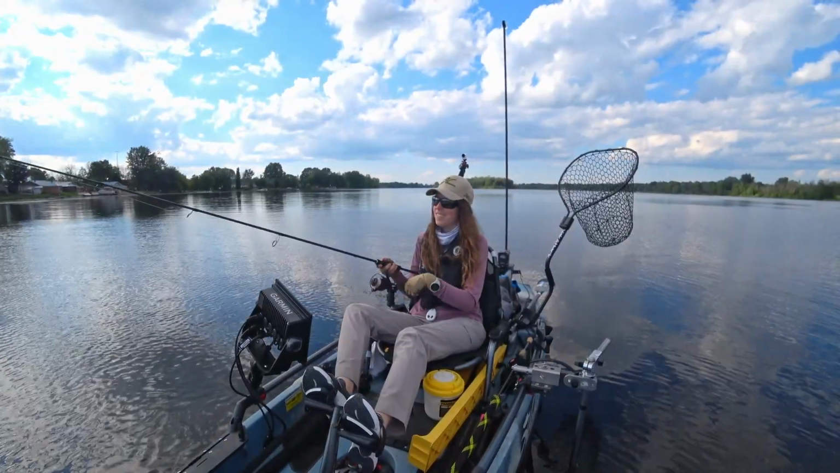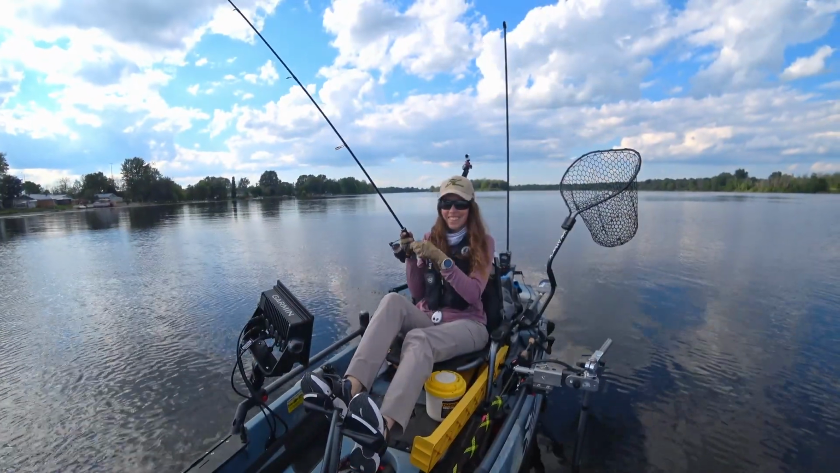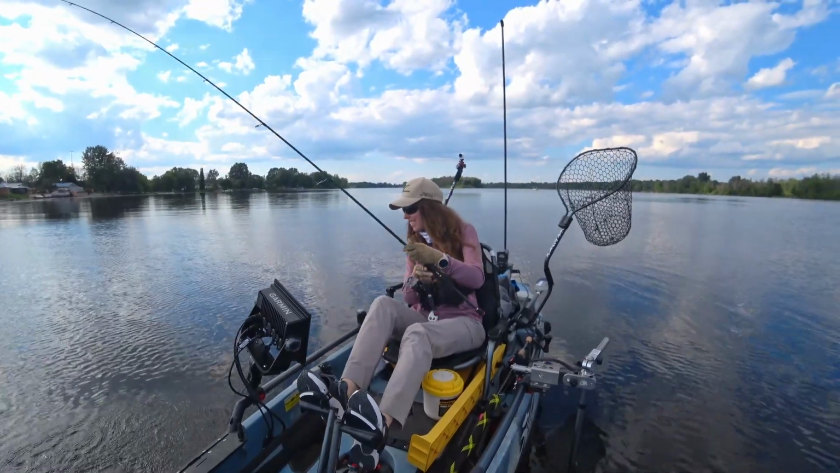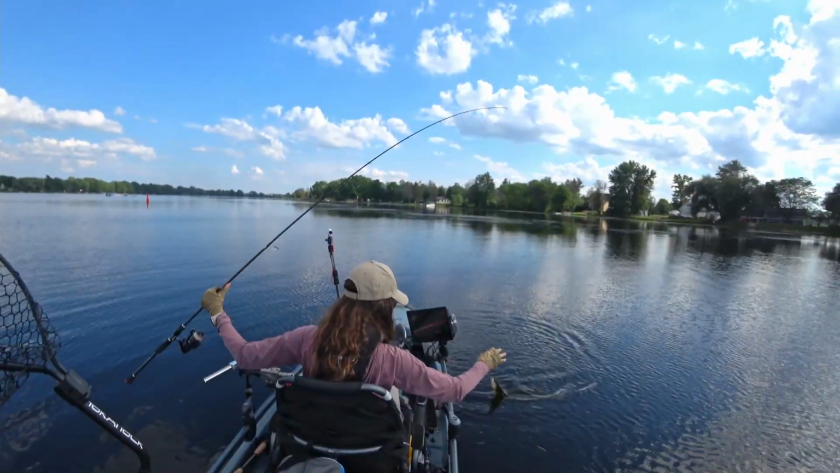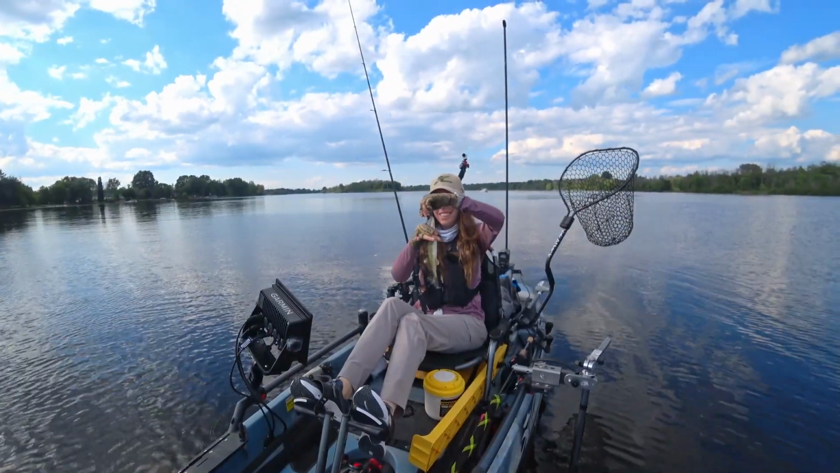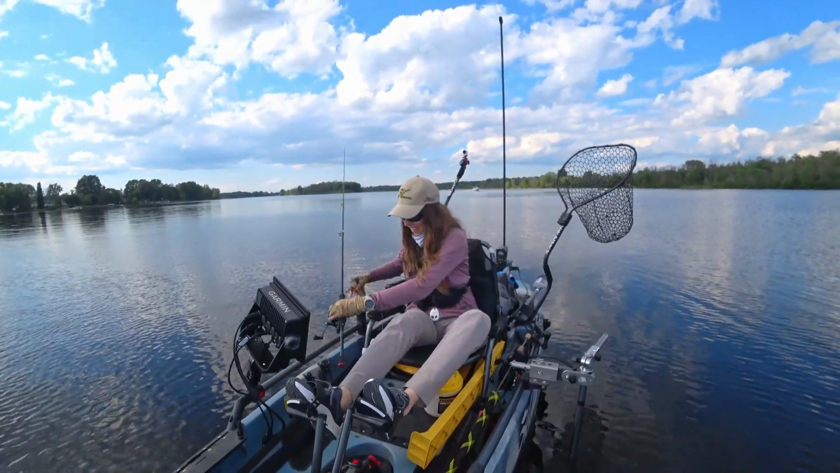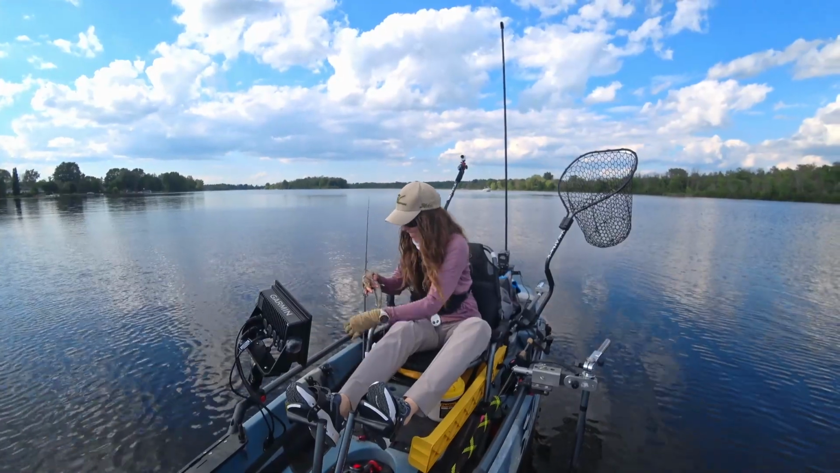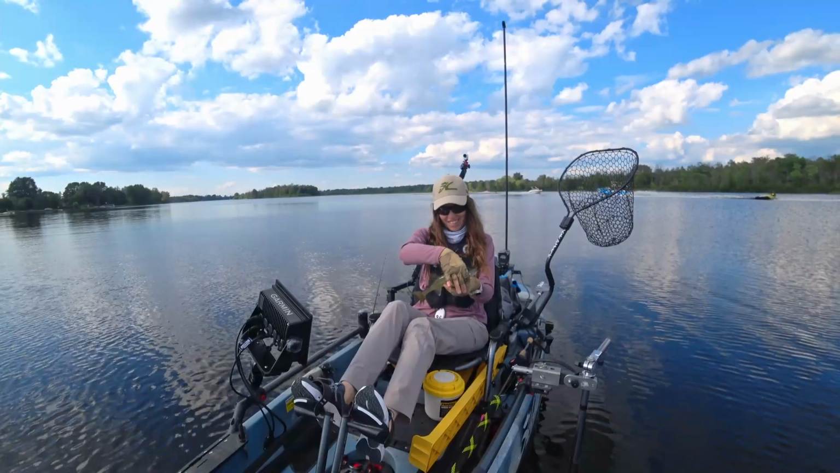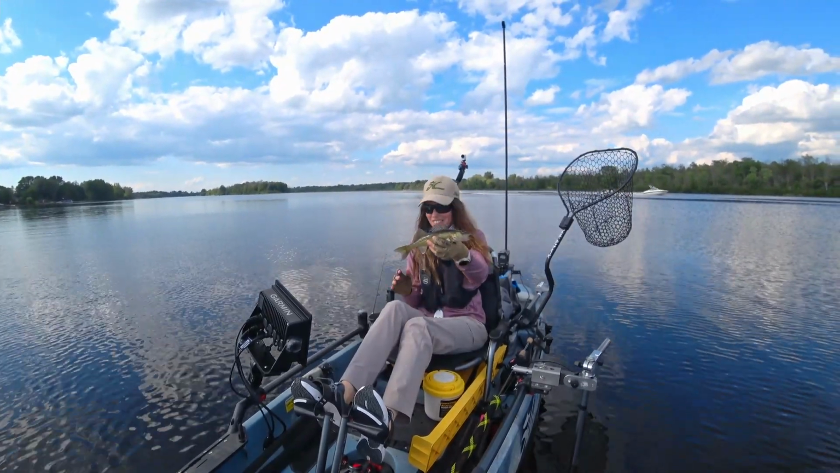Oh, there's a fish. Got it! I saw that on Livescope. That is cool. Just what I was hoping for today. That was super cool. Little tiny walleye. Little cigar. Hold on. There we go. First fish of the day.